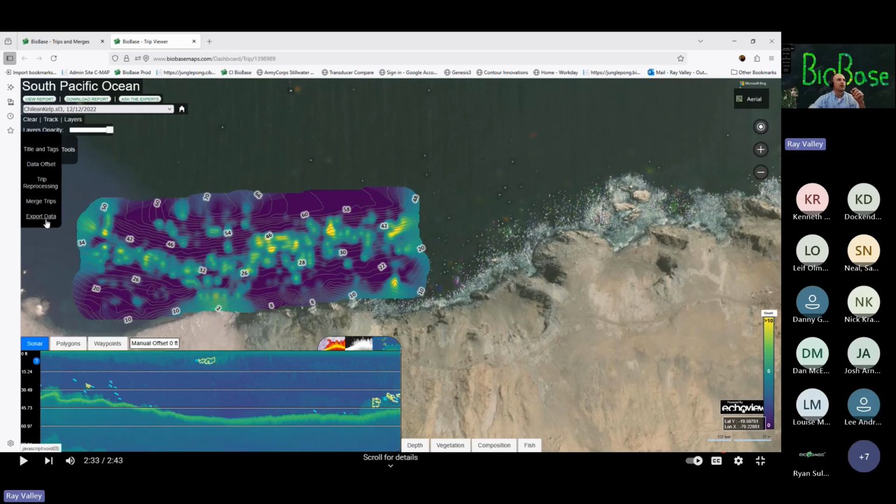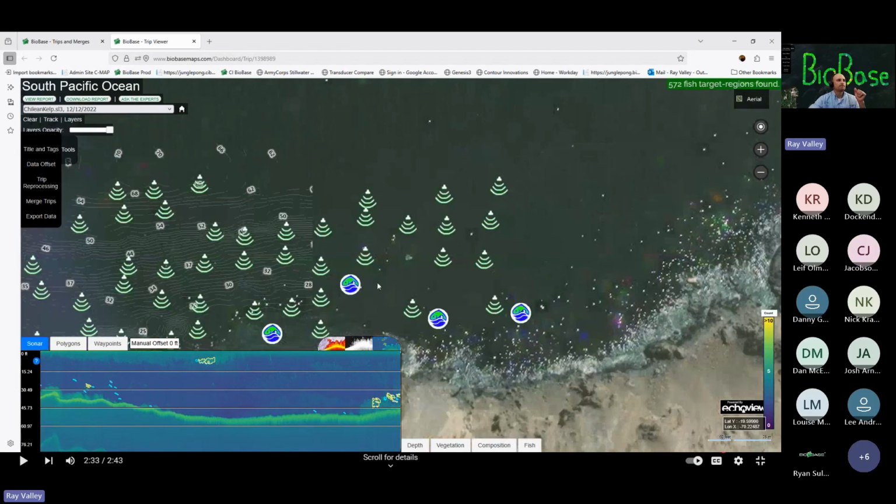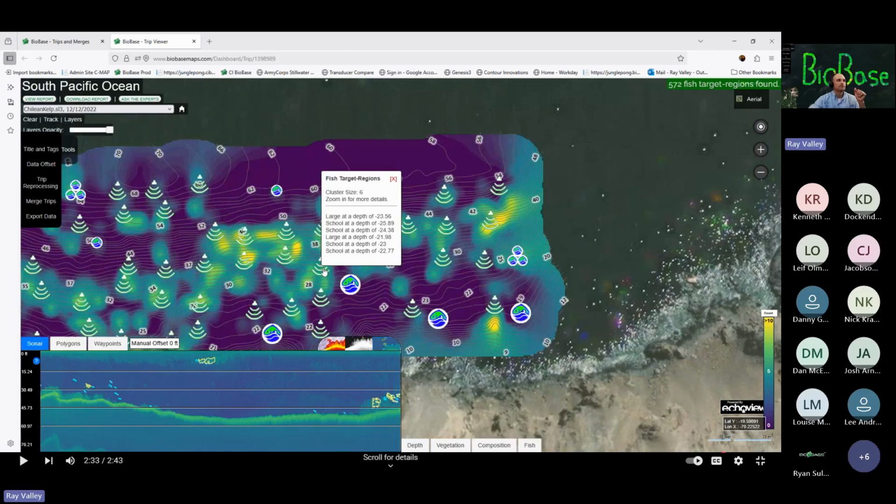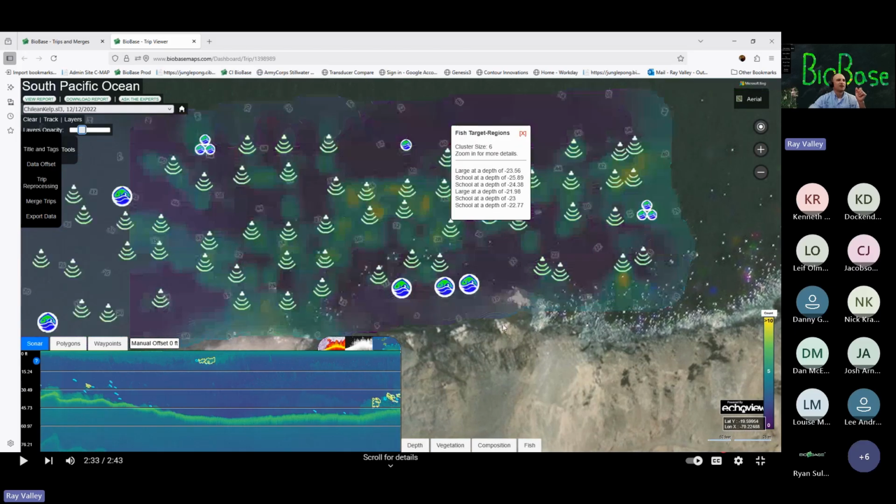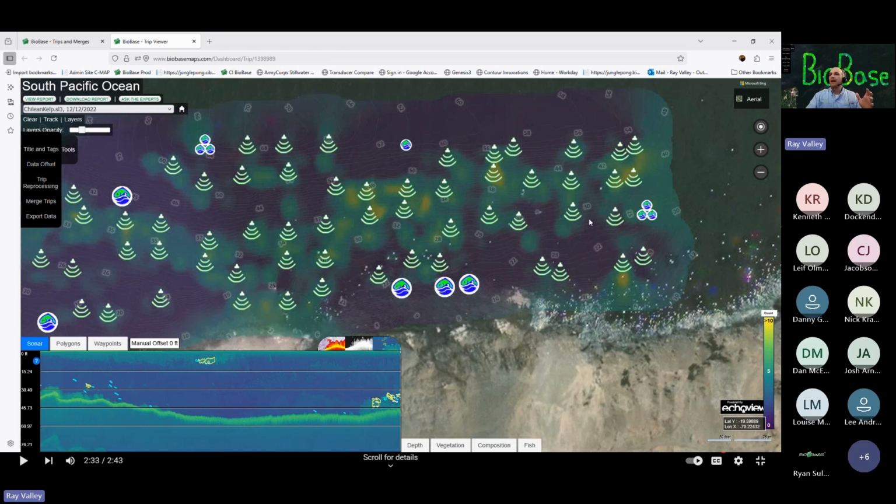Here's where you look again for exporting all your data, and the different layers, fish targets. There's also this cool opacity tool. If you want to look at the rocks nearby, turn on that opacity tool. So anyway, that's what I've got. I think we're at time.